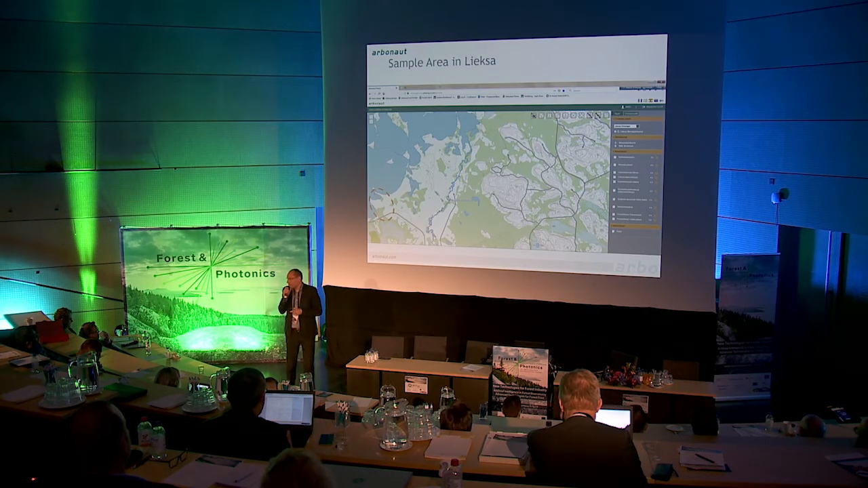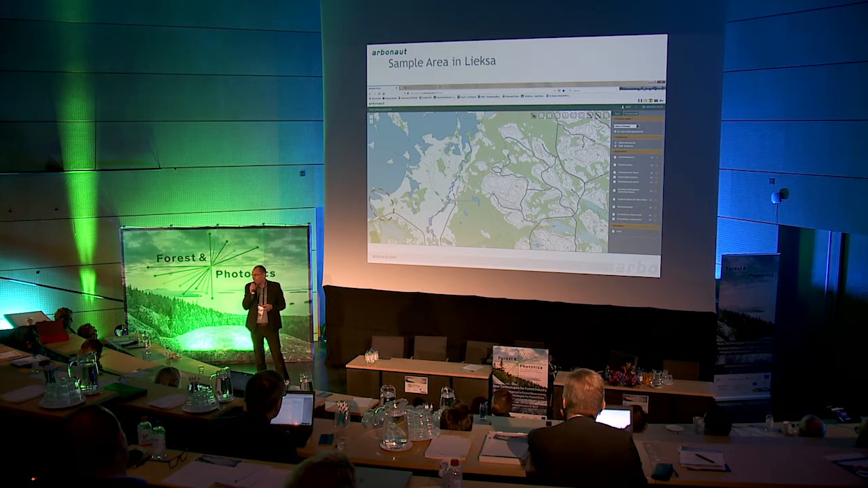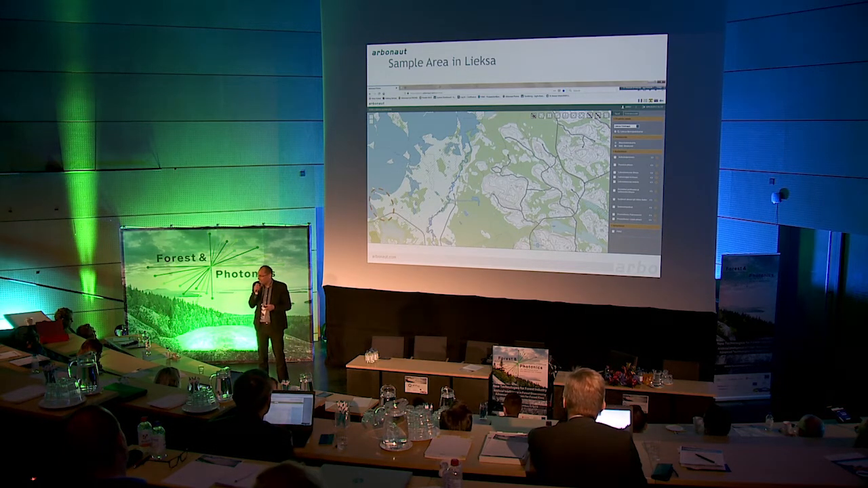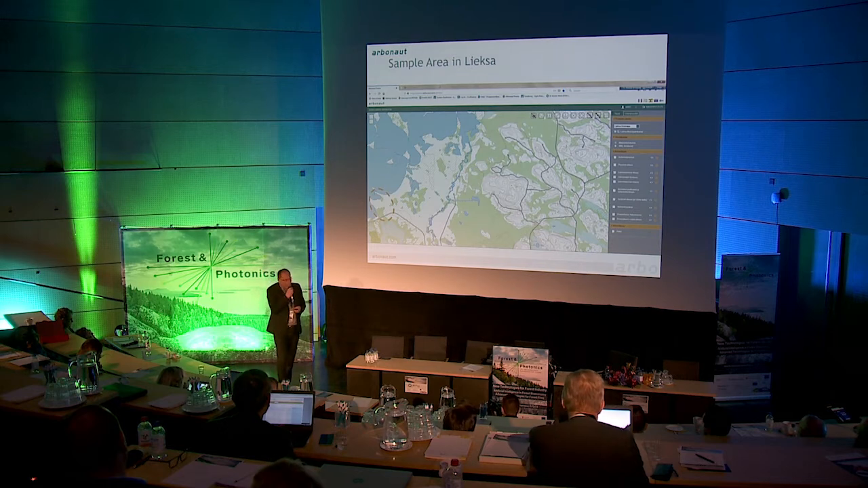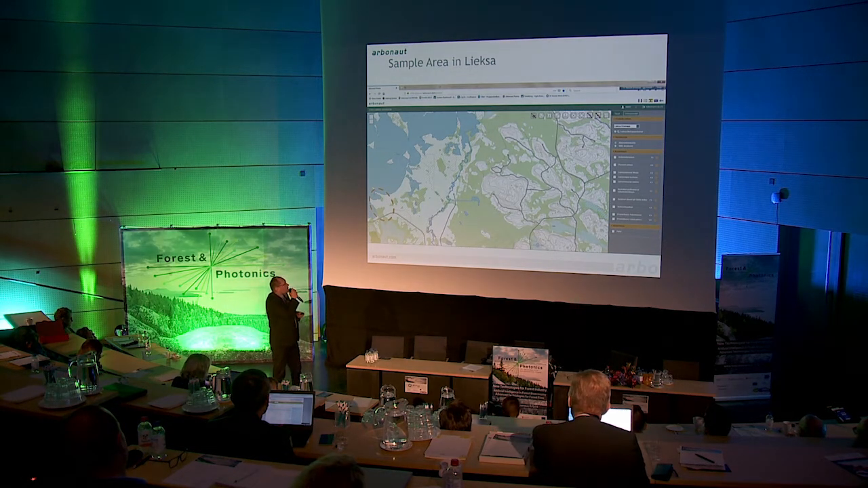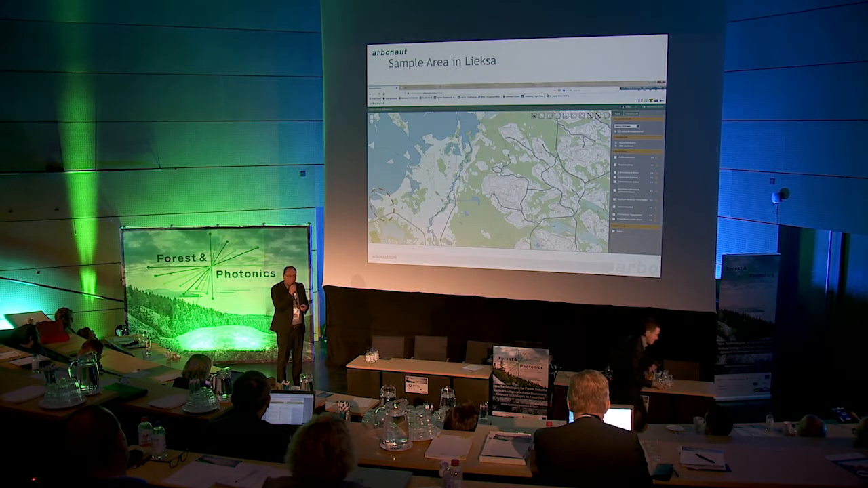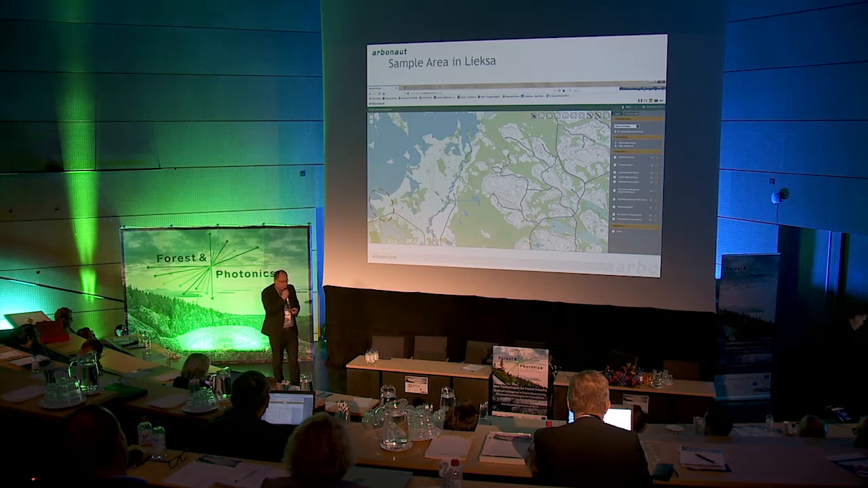Actually, Juha, you already touched some of this project in your presentation, but I'm looking at a slightly different aspect. Here is a little sample area in Lieksa. We have been covering all the area of Lieksa with forest fire maps in projects with Metsäkeskus Forest Center, and also in a project with Metsäkeskus and FMI.